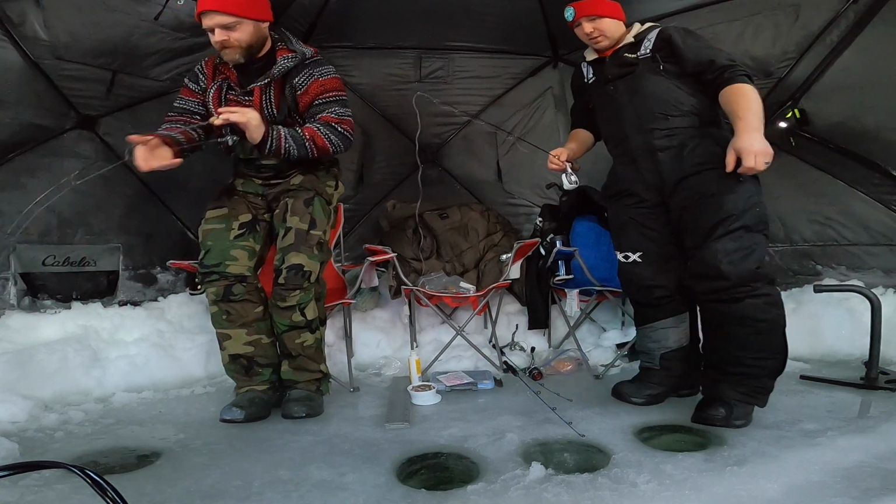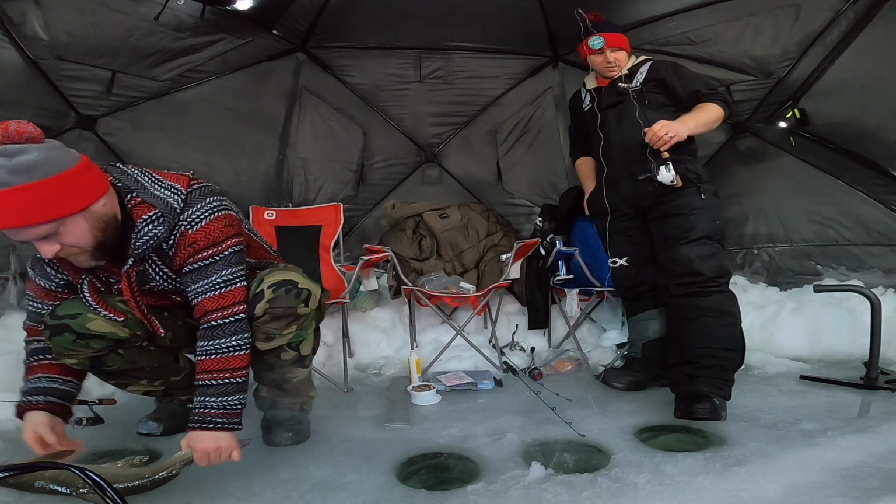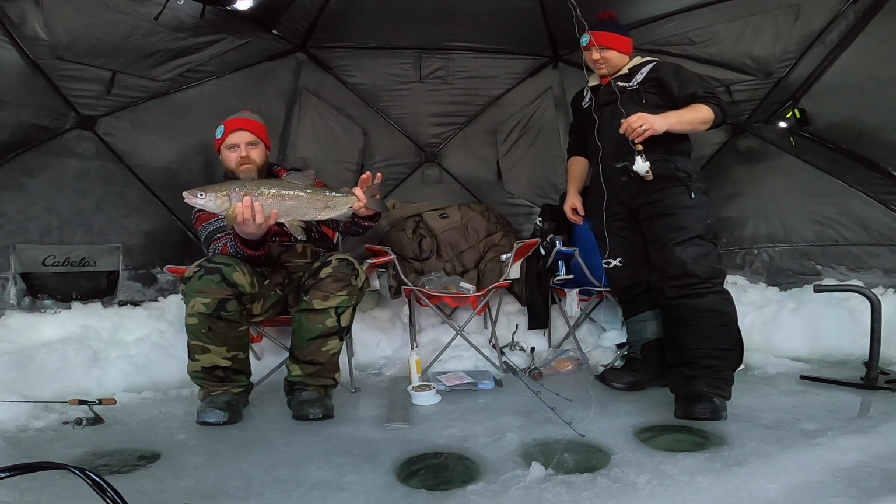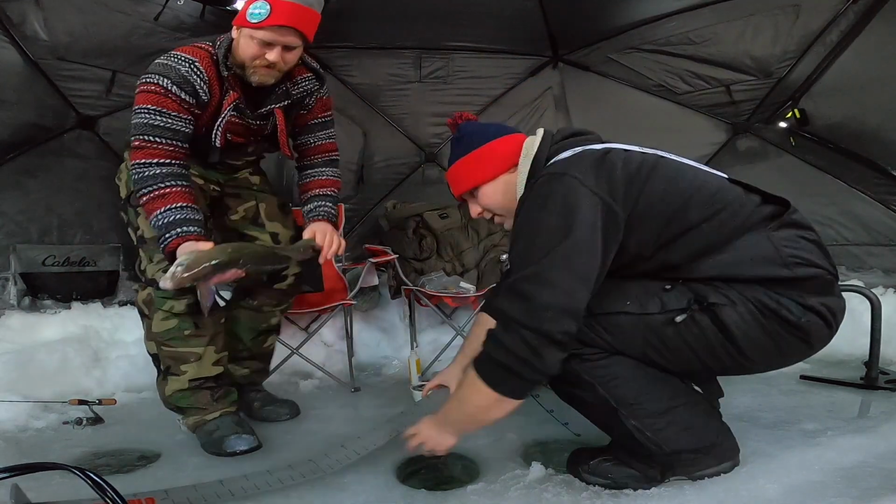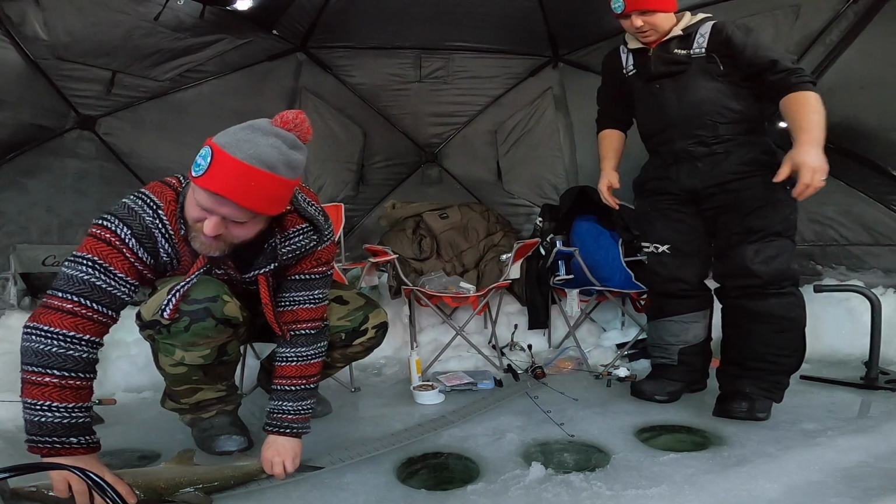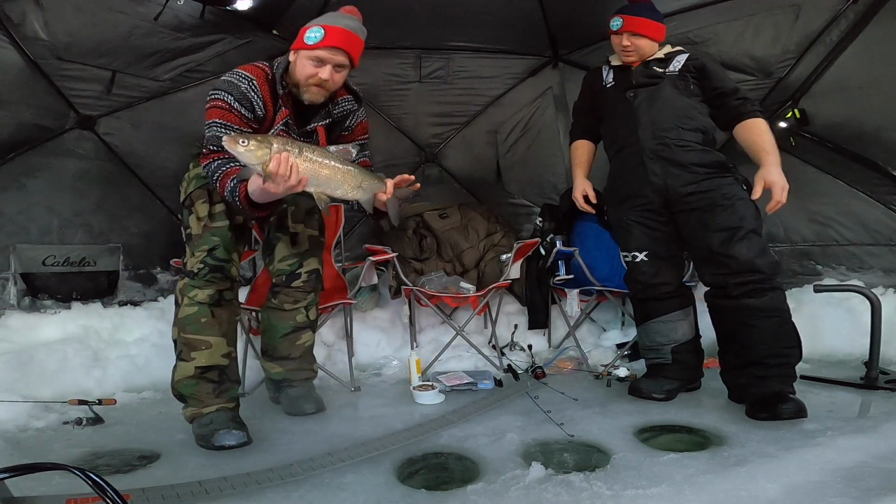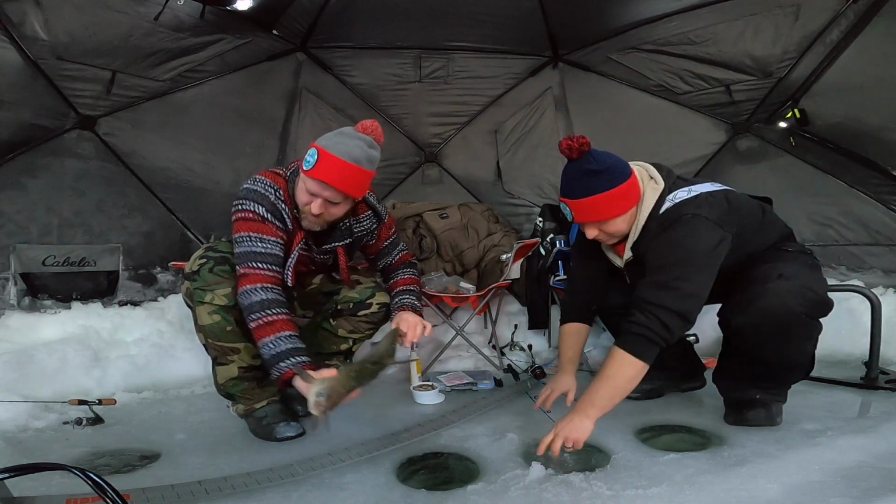Yeah, that's a huge whitefish. Whoa, he jumps. There we go. Beautiful, huge whitefish. Good bump for you. Give him quick measures. When I say big, I mean like 22 inches. That's a slab. All right, back you go.